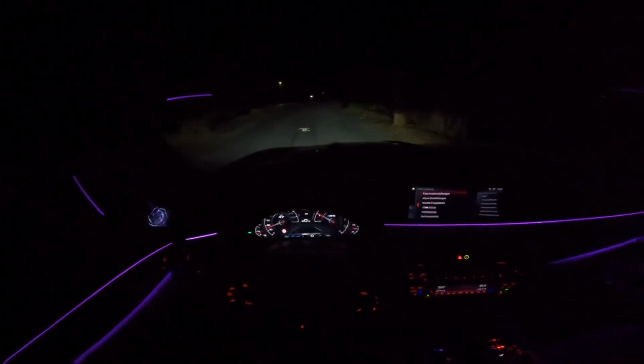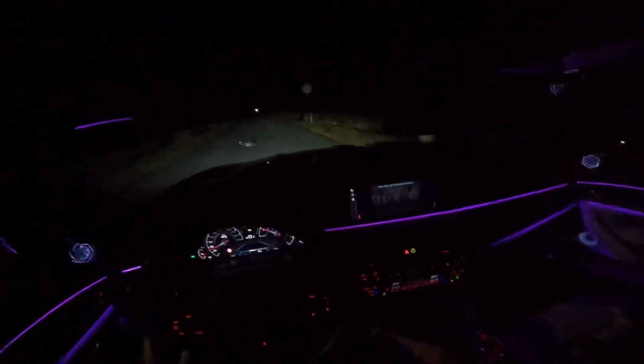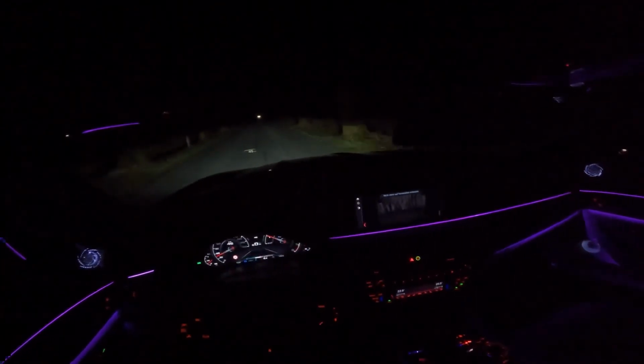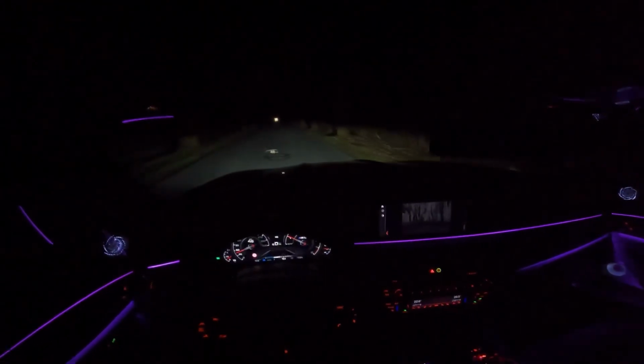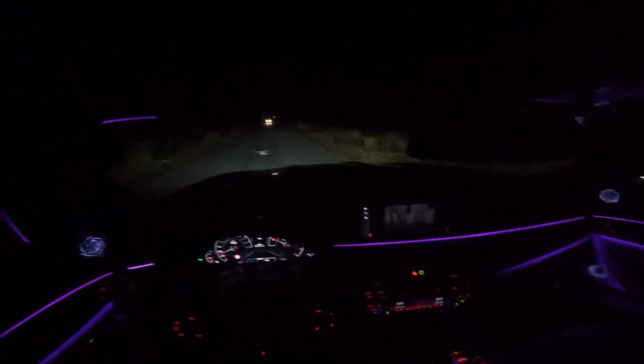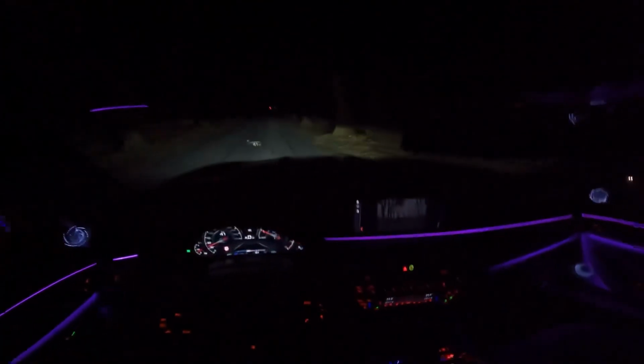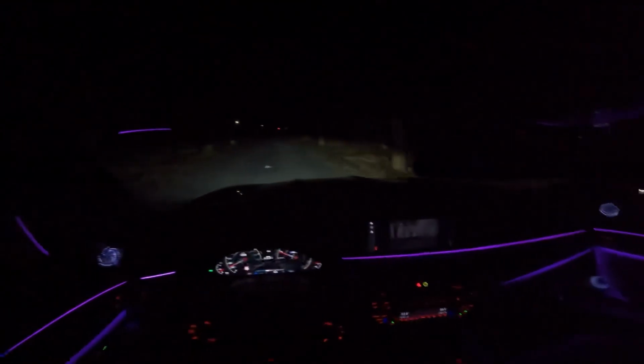We also have the night vision camera here, which would show me if a deer or something would come. It would light up in yellow so you can see the deer or the person passing by, which is a really good feature to have. It's an optional extra. So I'm really pleased with the car. It's really making me a happy man.